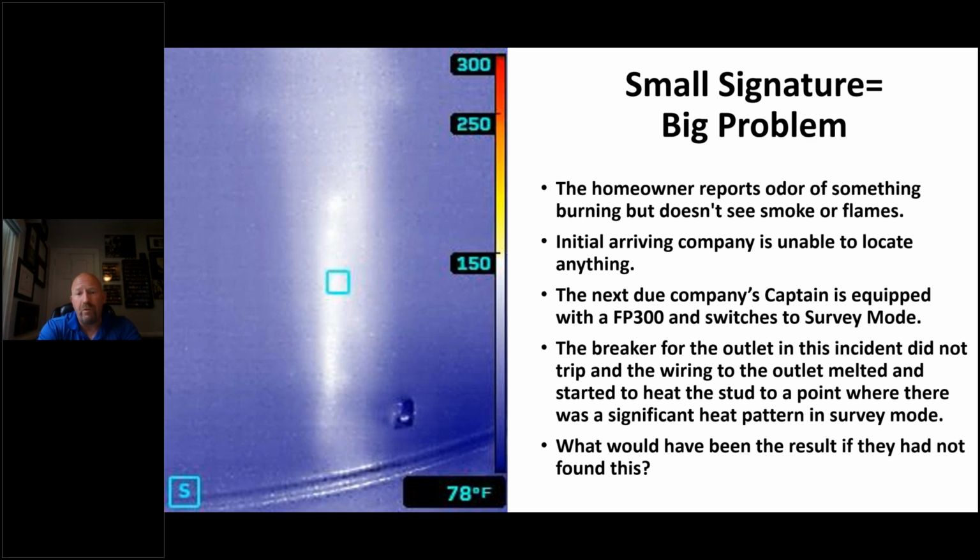Homeowner reported odor of something burning but didn't see smoke or flames. The initial arriving company was unable to locate anything. He came in with the FirePro 300, switched to survey mode. Breaker for this outlet in this incident did not trip, and the wiring to the outlet melted. It started to heat the stud to the point where there was significant heat pattern in survey mode. What if they had missed this and went back to the station, went to bed and left that homeowner in there? What could have happened several hours later or minutes later? We could have had a rekindle and could have cost someone their home or worse.